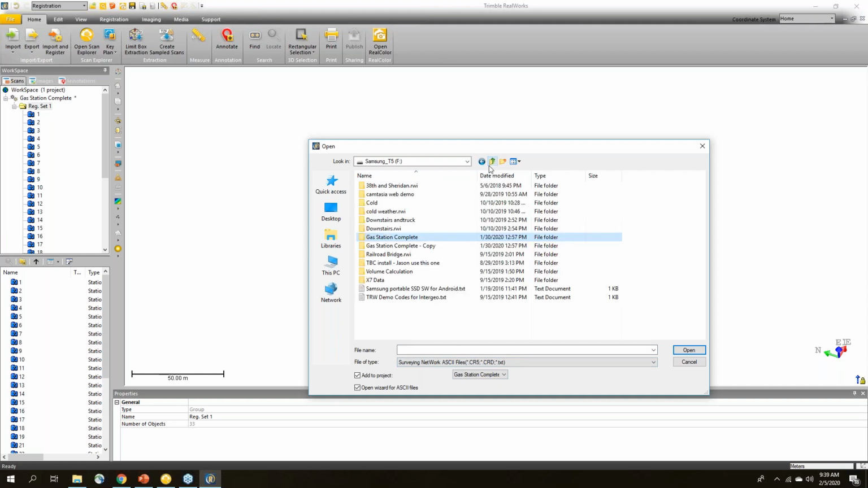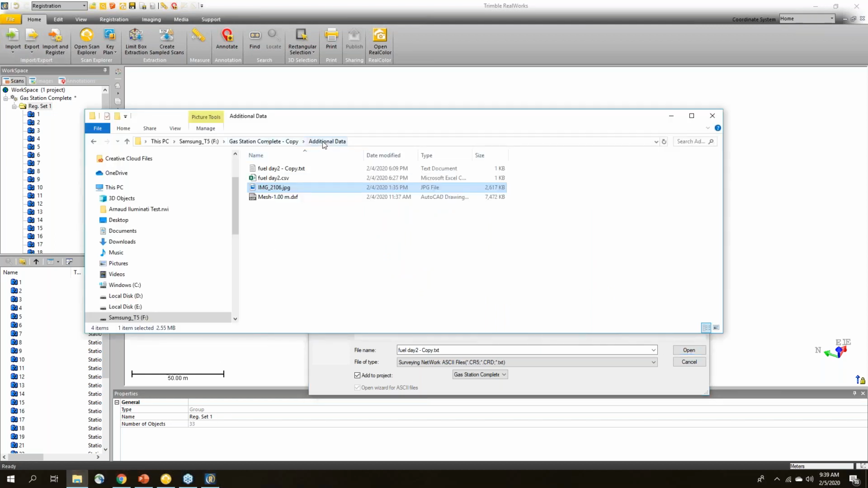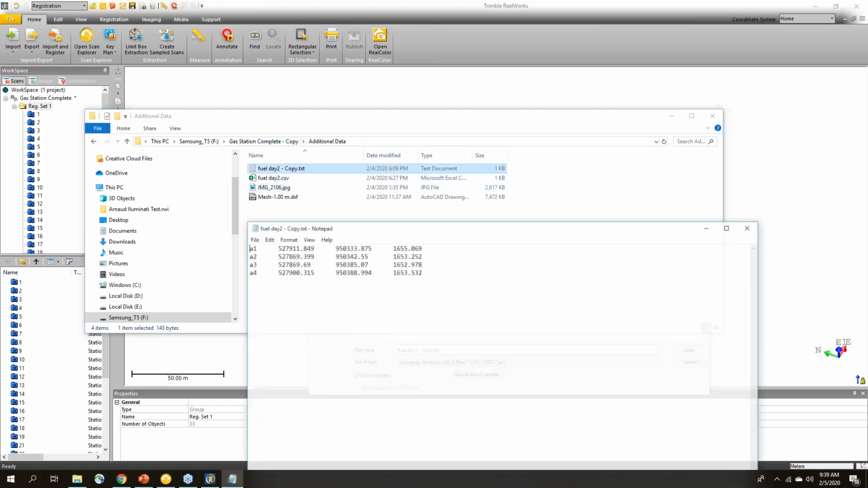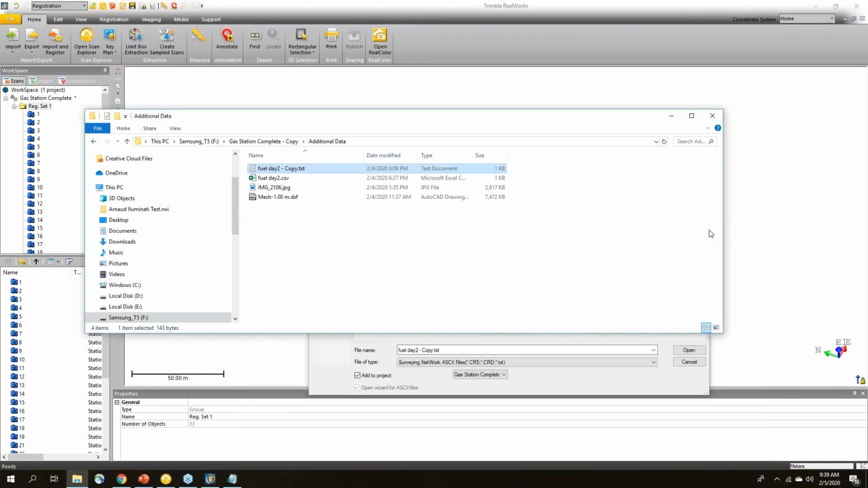Maybe I don't have it on that. Here we go, additional data. Okay, here's a text file. If I wanted to, I could actually go in here and open that. You can see here's my coordinates. There's 4 different control points, X, Y, or the northeast, and the elevation. The elevation here in Colorado is about 5,200 feet. So 1,600 was probably going to let me know that it's in meters.